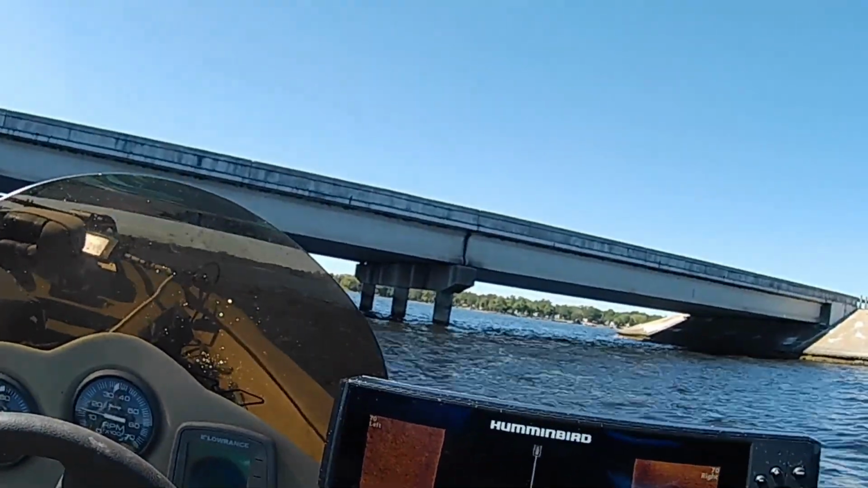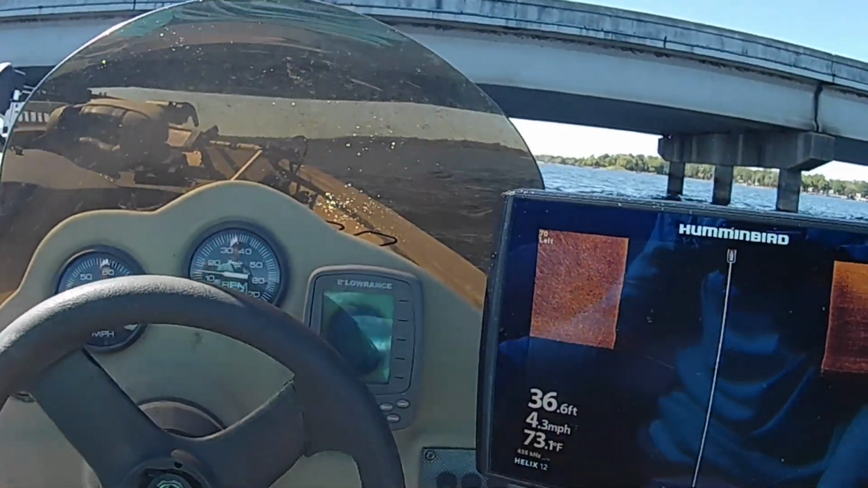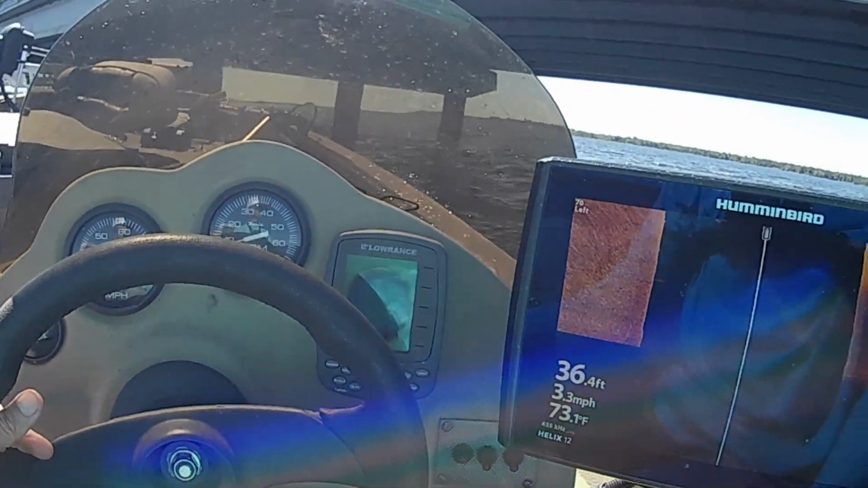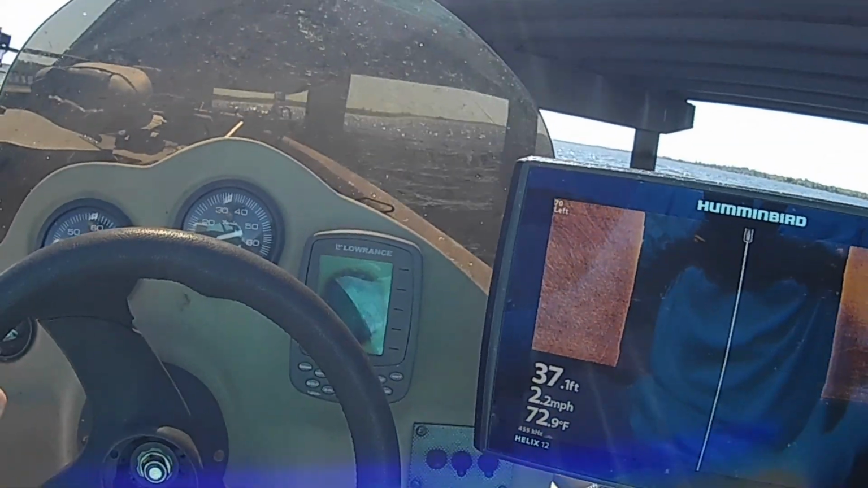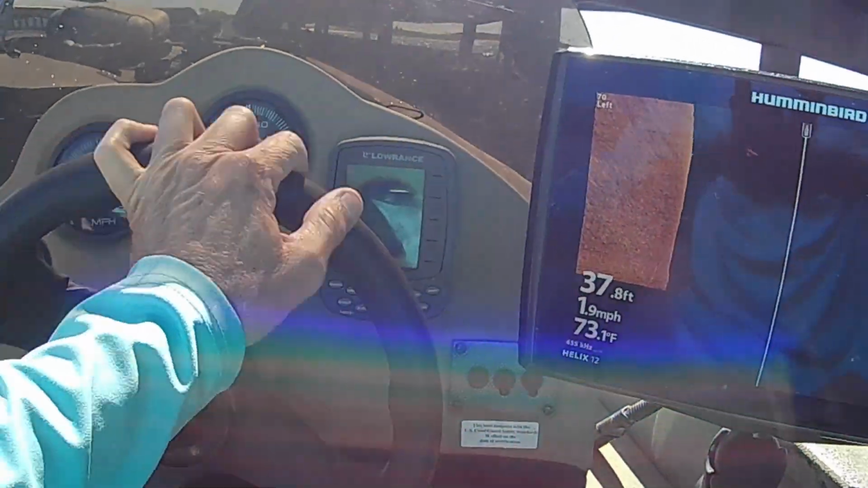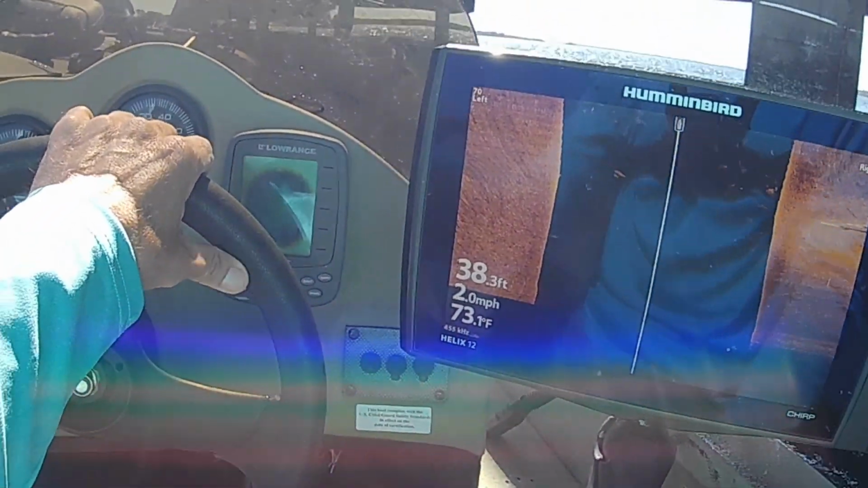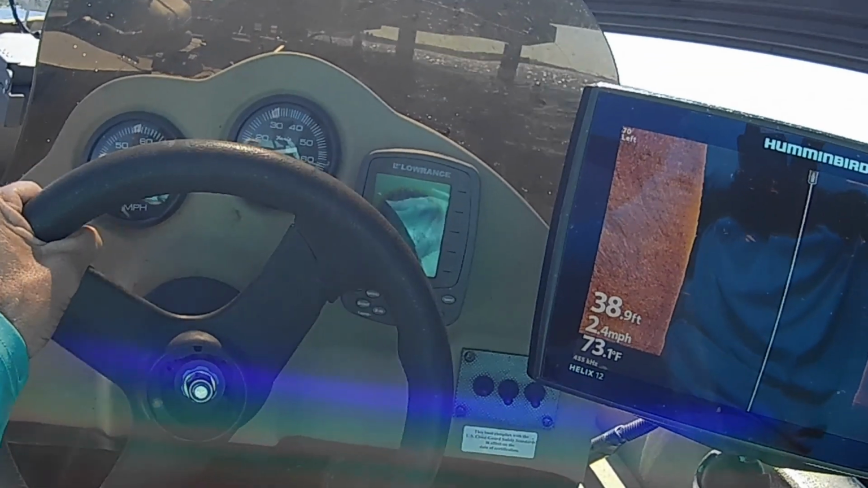Alright, now we're on a bridge. It's got the bar that I was talking about earlier, the cross member underneath. And it's going to fish a little different than that other one. So it's about twice as deep, for one thing. You can look at all the bait fish and everything that's underneath here. You just kind of idle down through here and look.